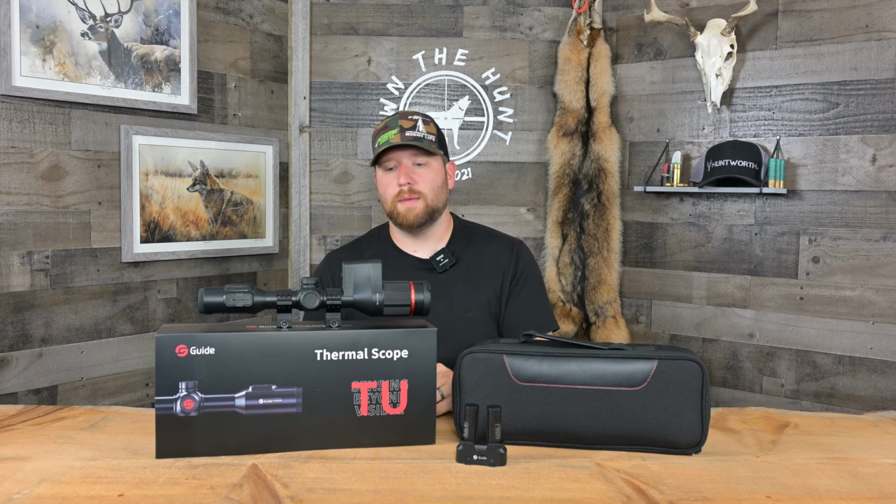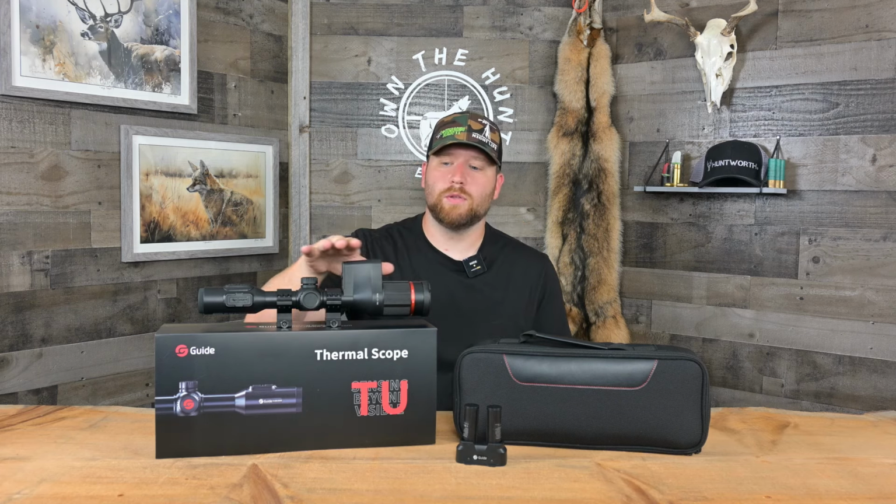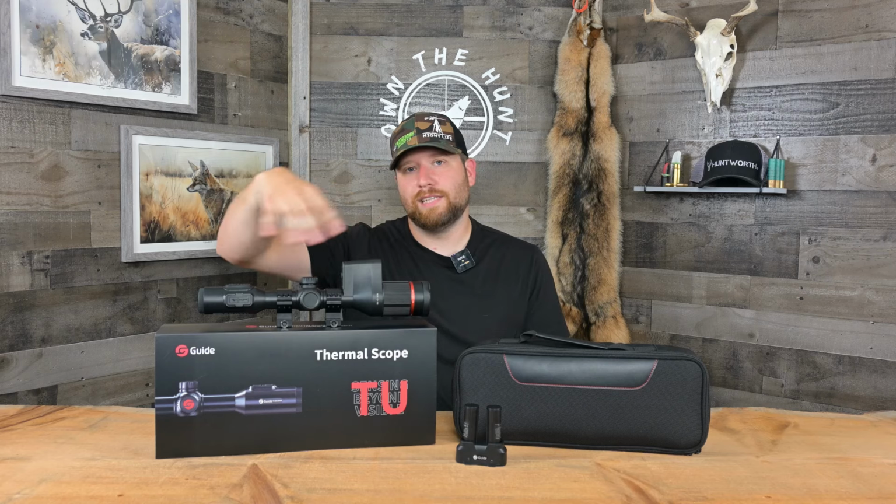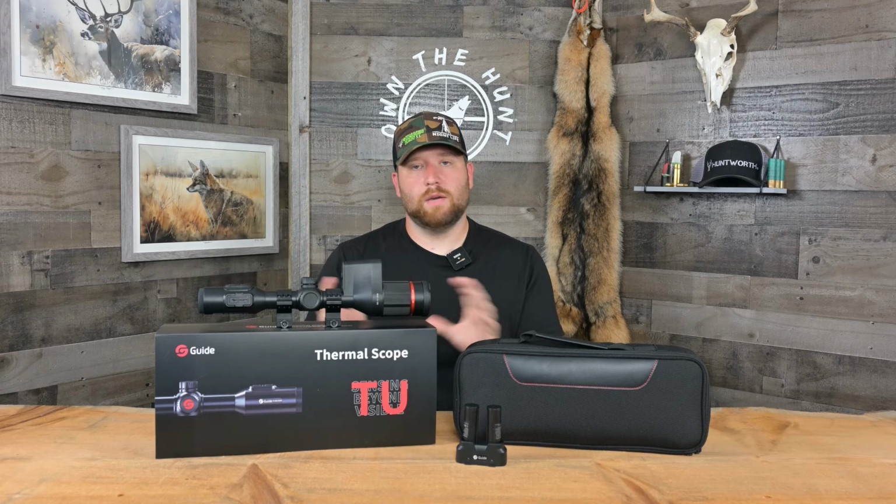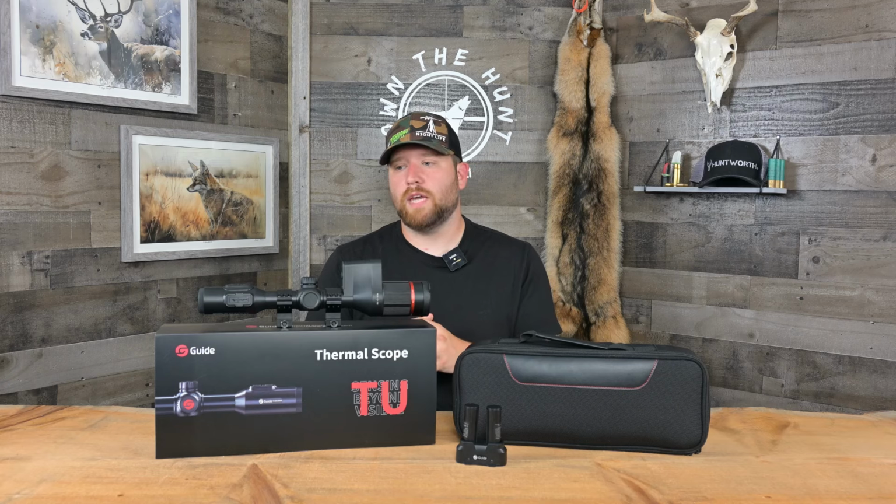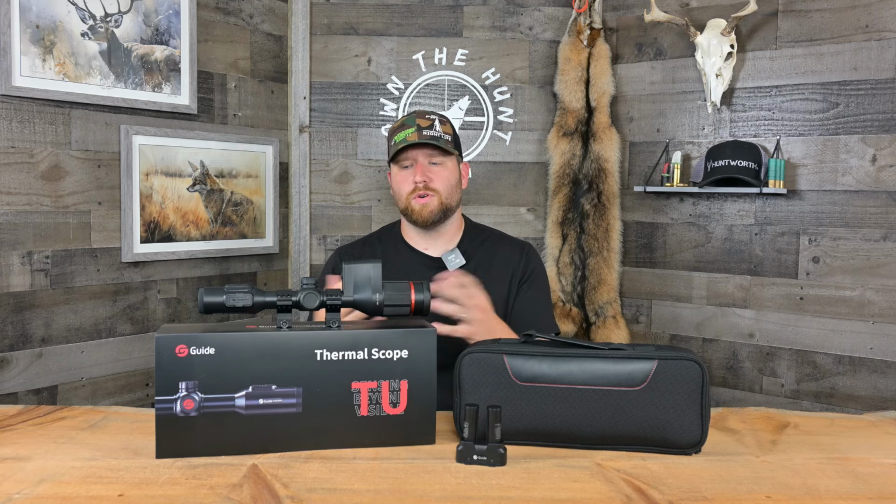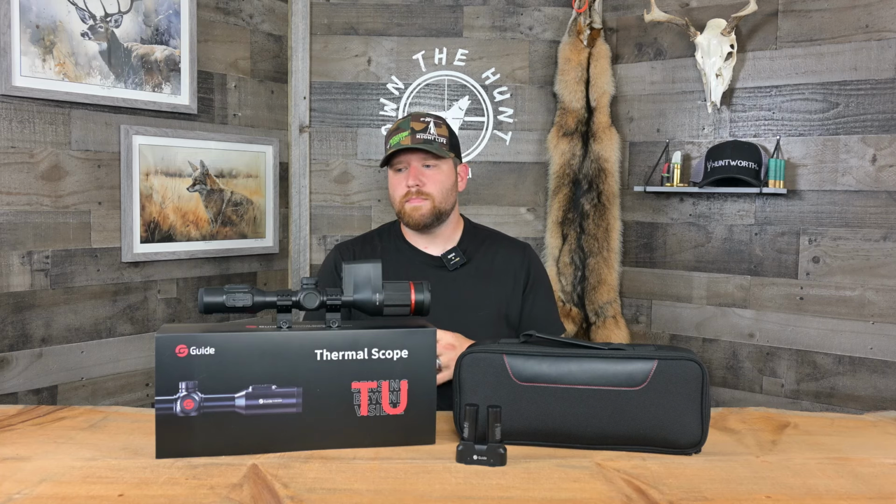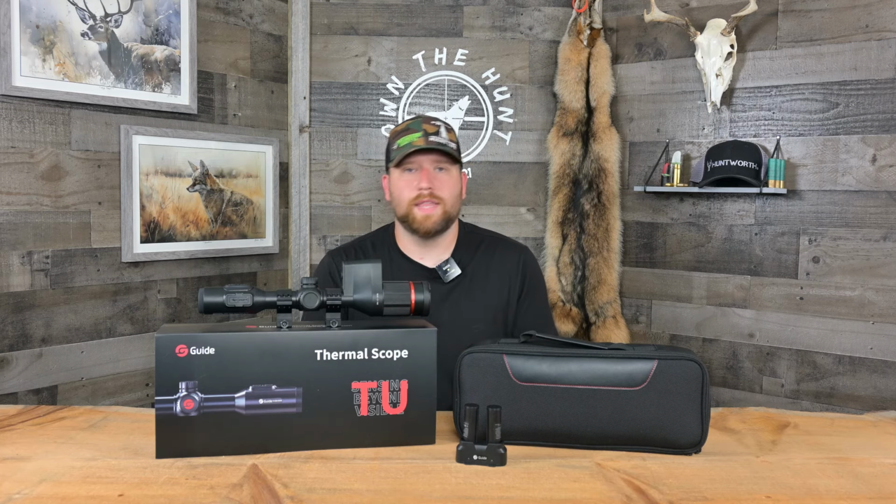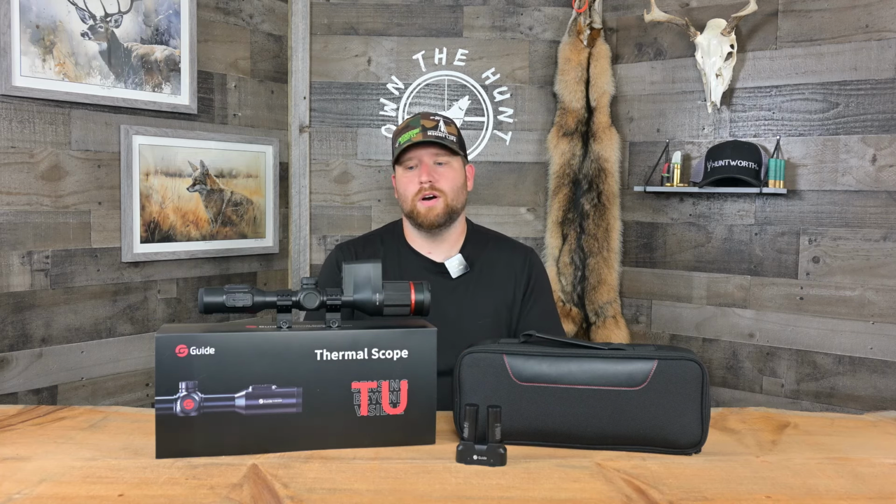So if I'm going to stack this scope up against that one and give it a score for build quality, I'm going to give this somewhere around a 7.5. Not that it feels cheesy, not that it feels like it would break, but it definitely has some shortcomings as far as materials used, things like that. Do I think it's going to have any issues in the field? Do I think it's going to break on you? Things like that? No, not at all.